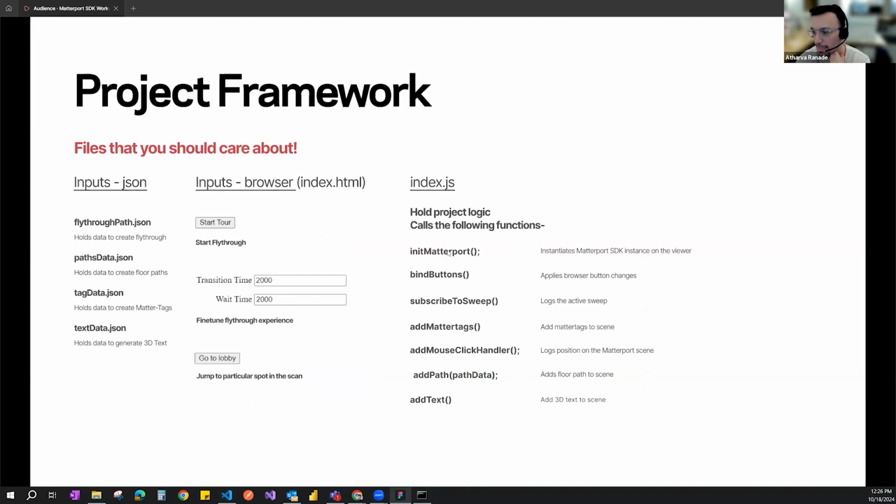The first one is initMatterport, which instantiates the Matterport SDK. Second is binding buttons, which allows us to bind the buttons to the app. Subscribe to sweep logs the active sweep, so as we went through each sweep, the UID got logged. Add Mattertags adds the Mattertags.